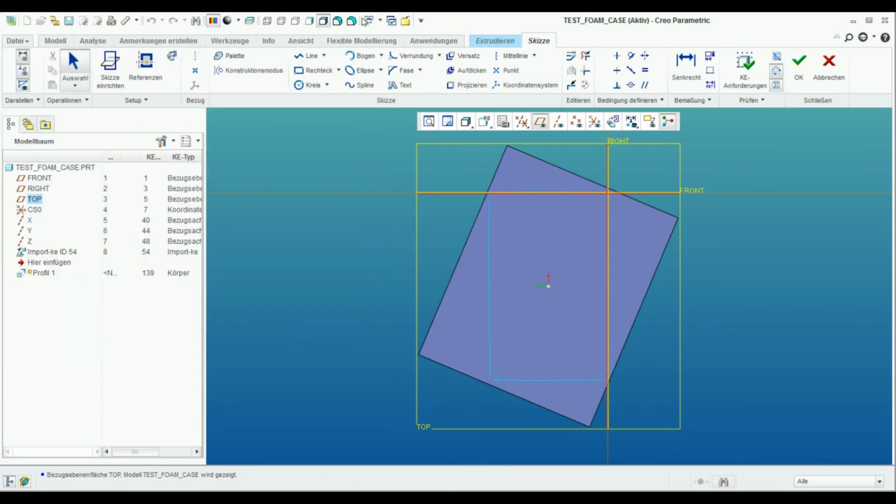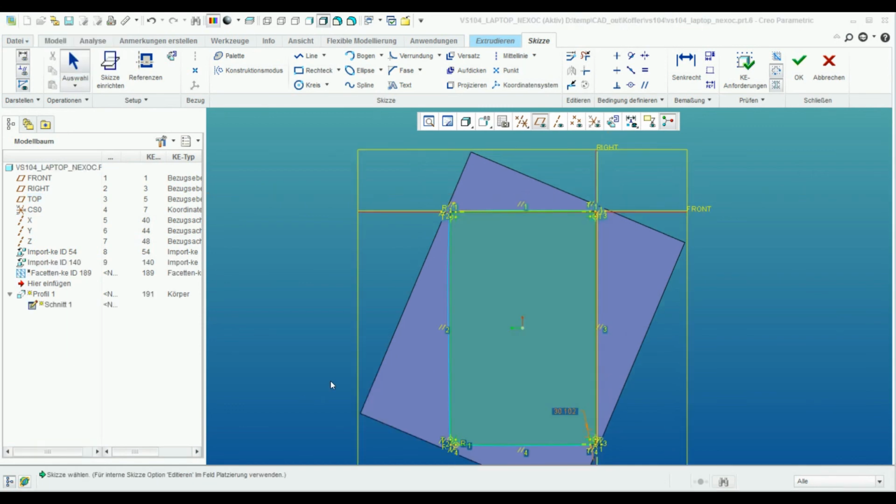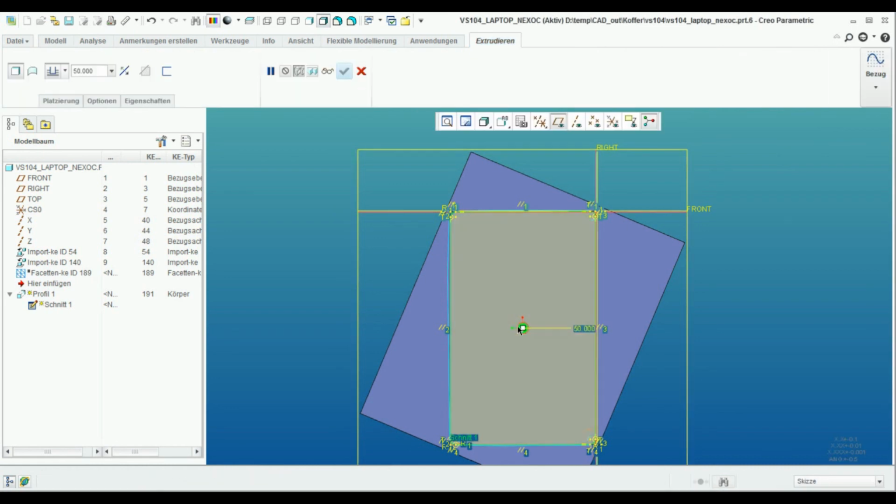So I'm going to mark the lines, create a sketch, and copy them. And right now I'm going to do the extrusion.